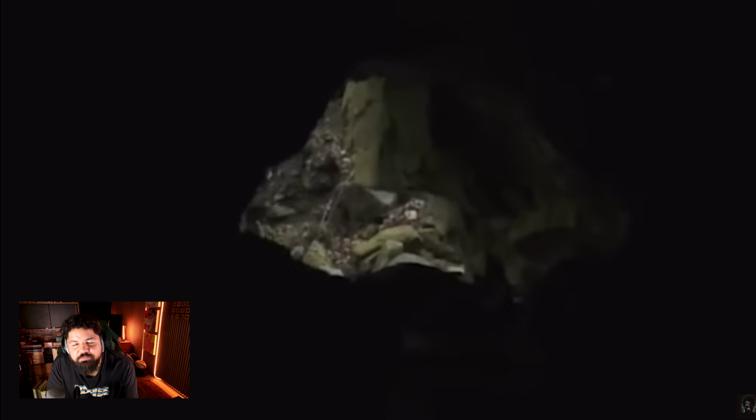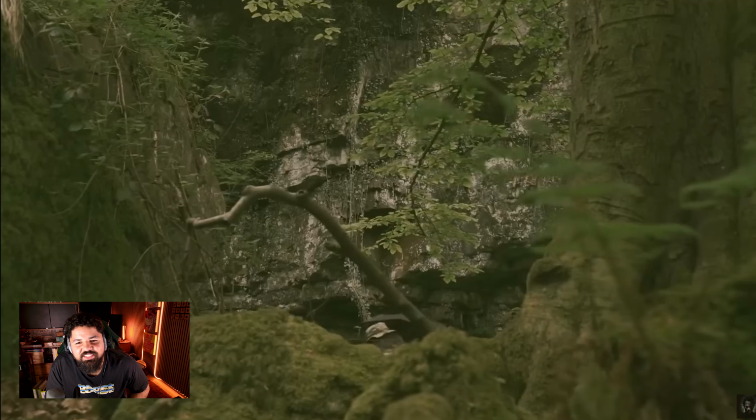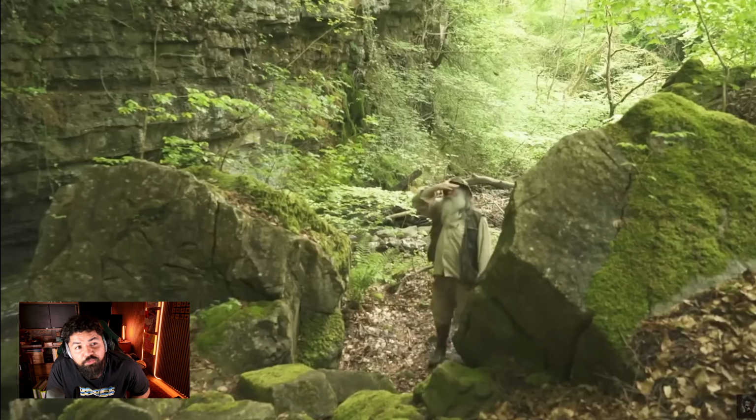You see his little booty cheeks? This footage is truly puzzling. Do you think this forest is really home to small, unidentified creatures, or is it all just a fake? I mean, there could be some really wild things as well that we just don't know about.